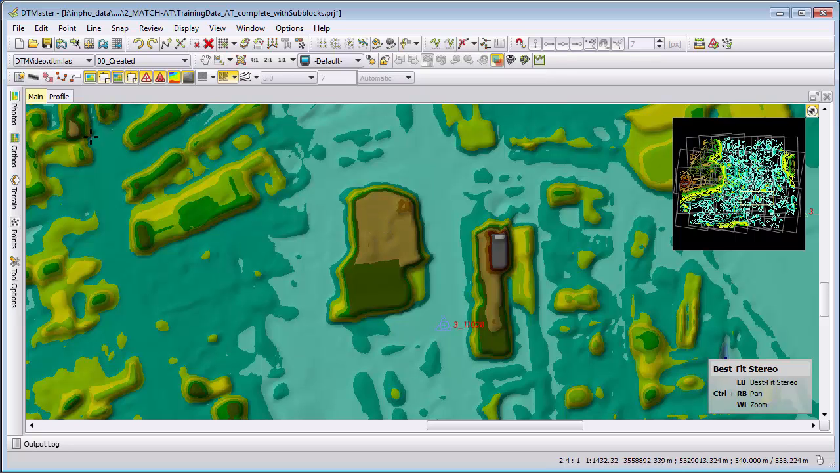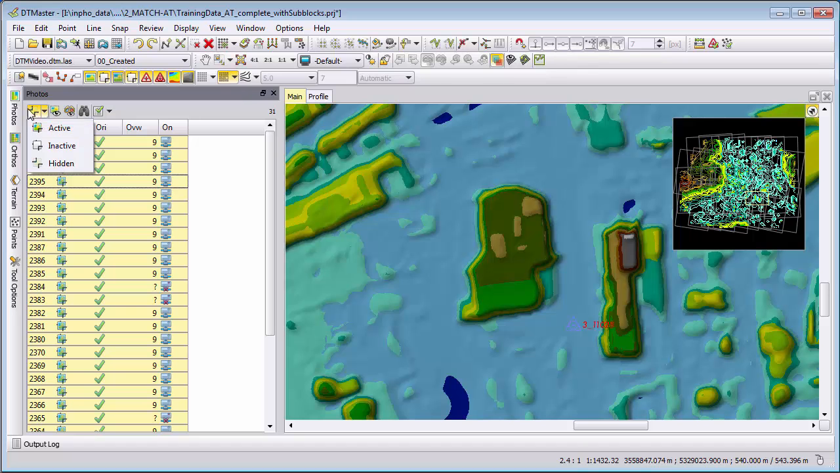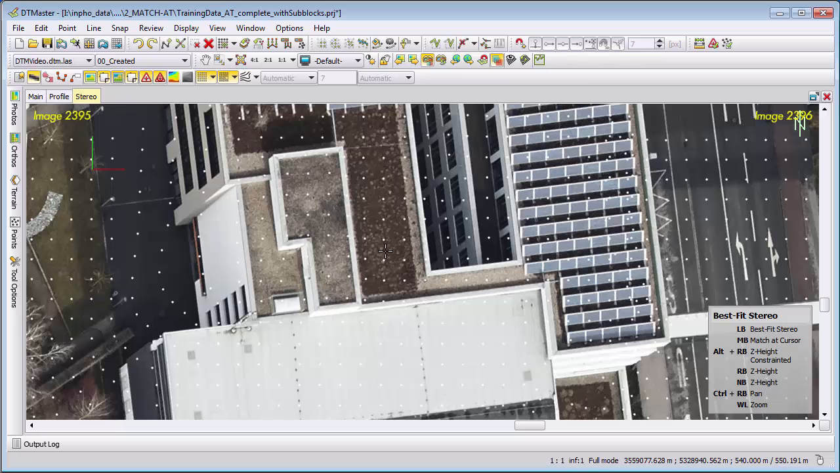To make this function work, you have to go to photos and activate all photos. So you select them and you select active, and when they are active and you click into a situation, it will use 2 aerial images that are displaying this area here.